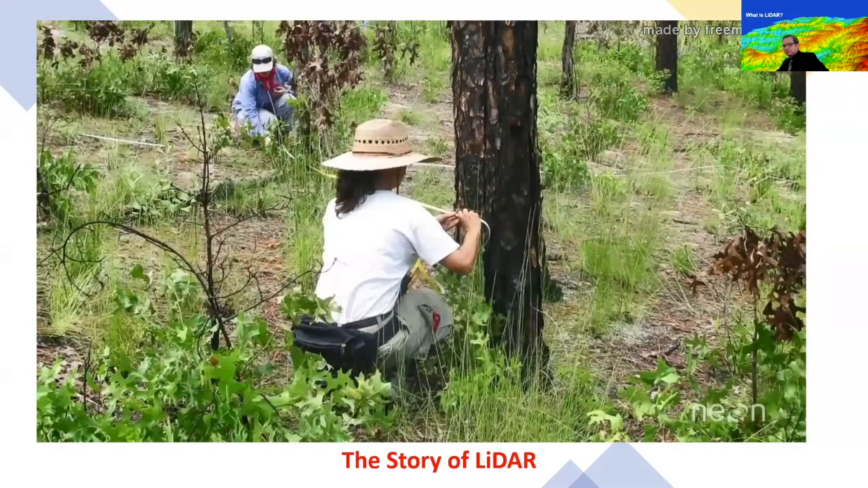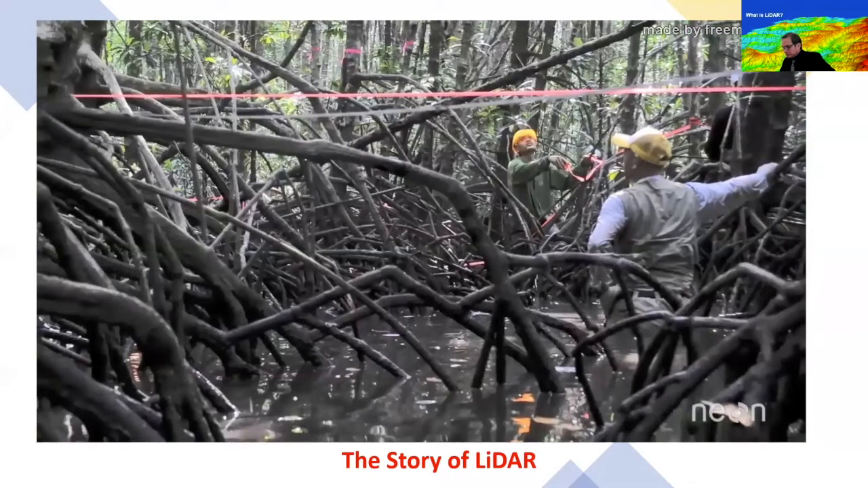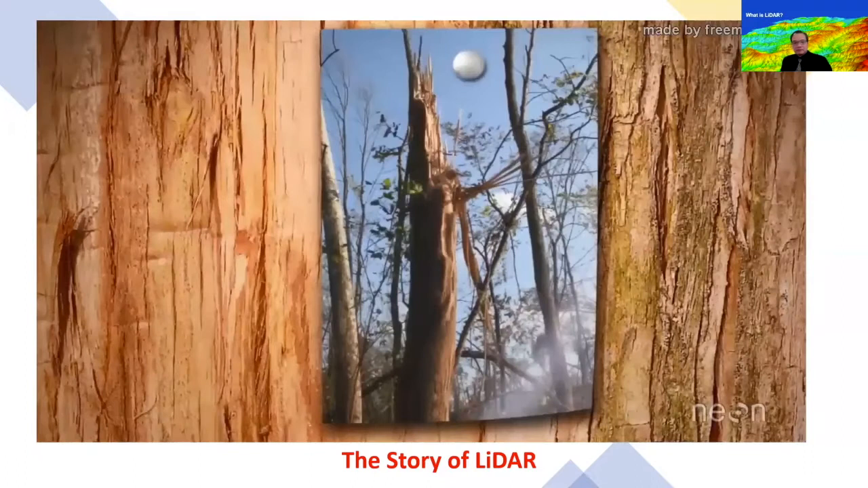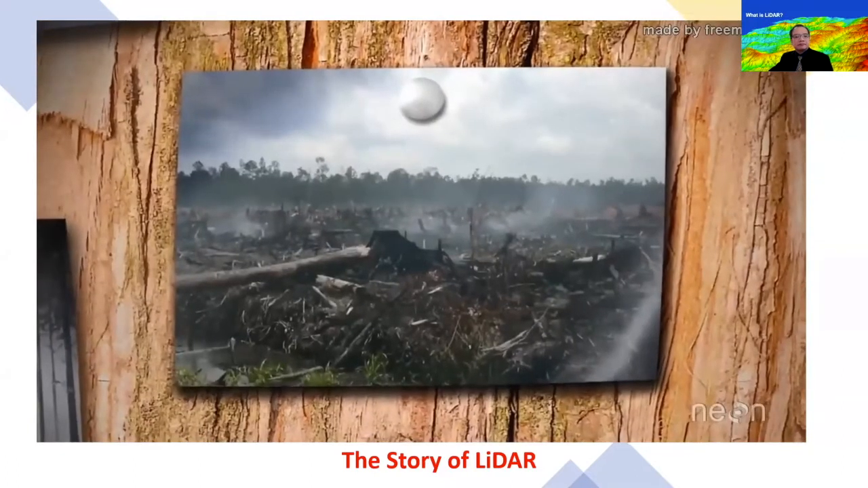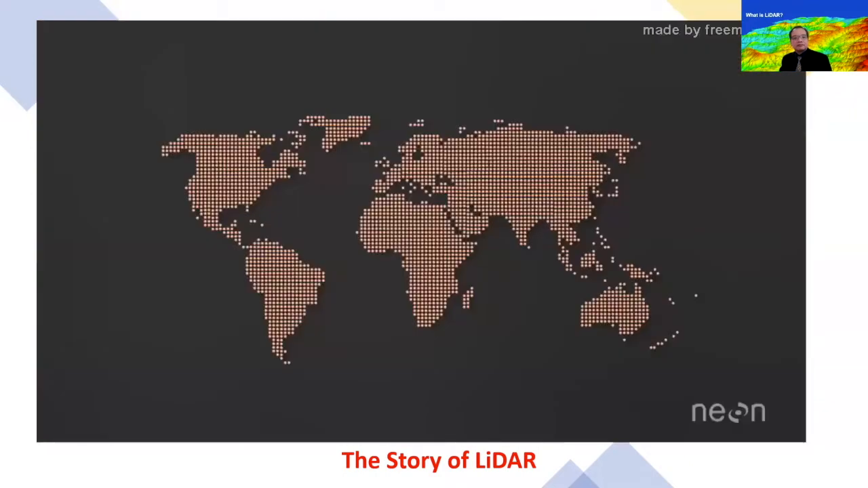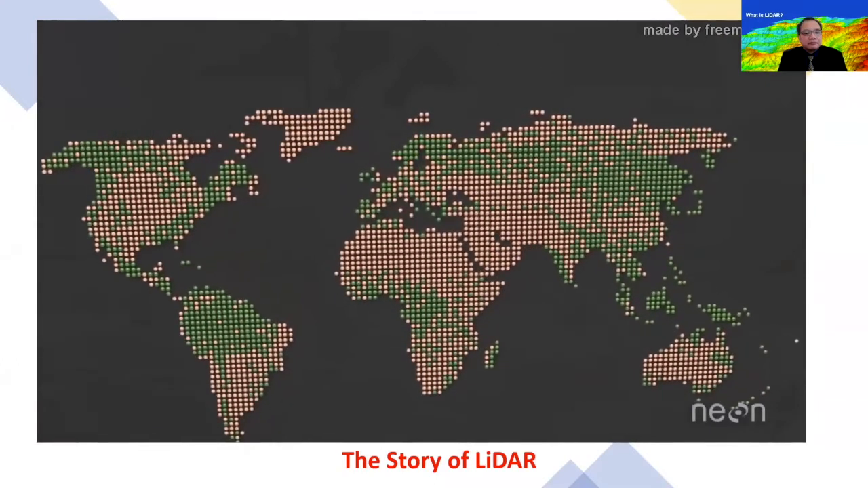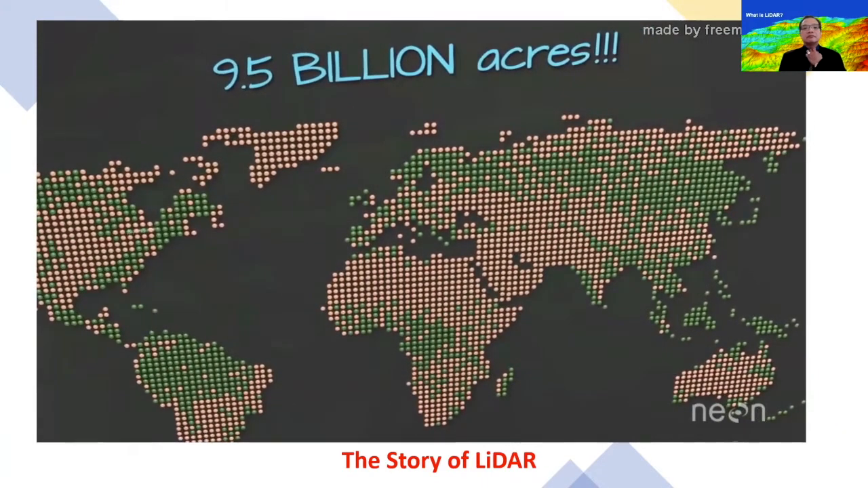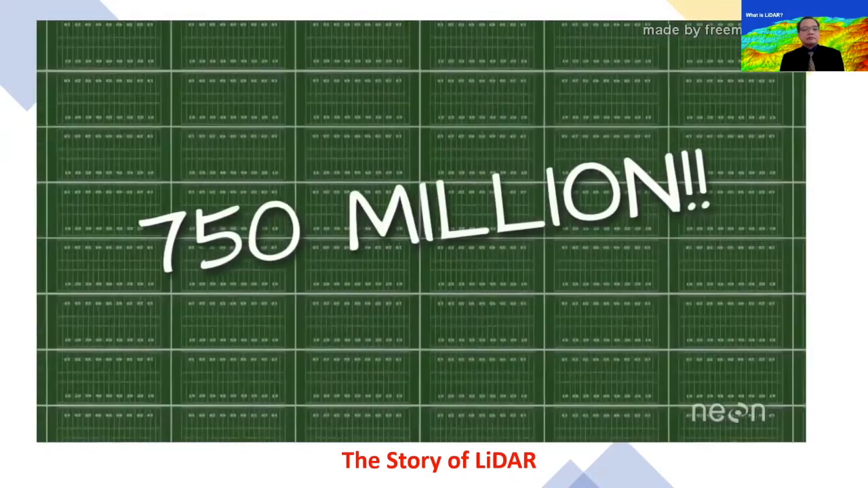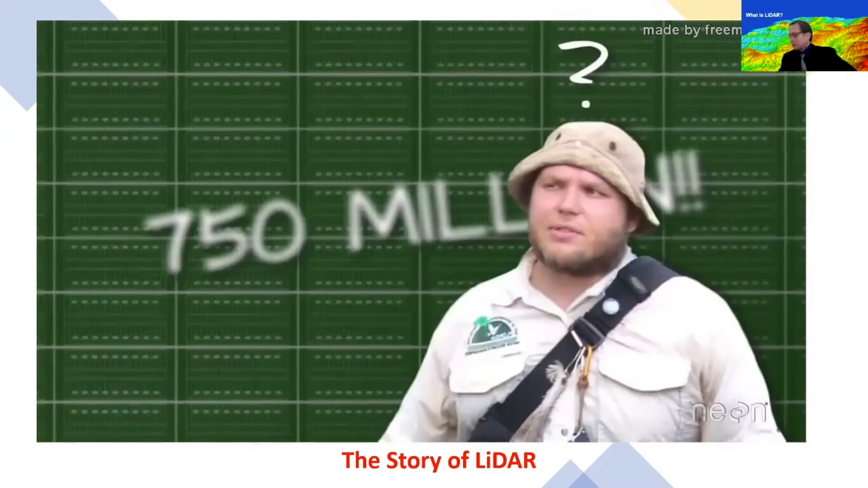The importance of trees to us humans inspires scientists to measure and inventory them across the globe, to identify where trees are and where they're not, where they've been damaged, cut down, or burned, and where they're growing strong. However, trees cover almost a third of the Earth's surface. That's 29.5%, or 9.5 billion acres. That equals 750 million football fields of trees. So how does a scientist measure 750 million football fields worth of trees across the globe?